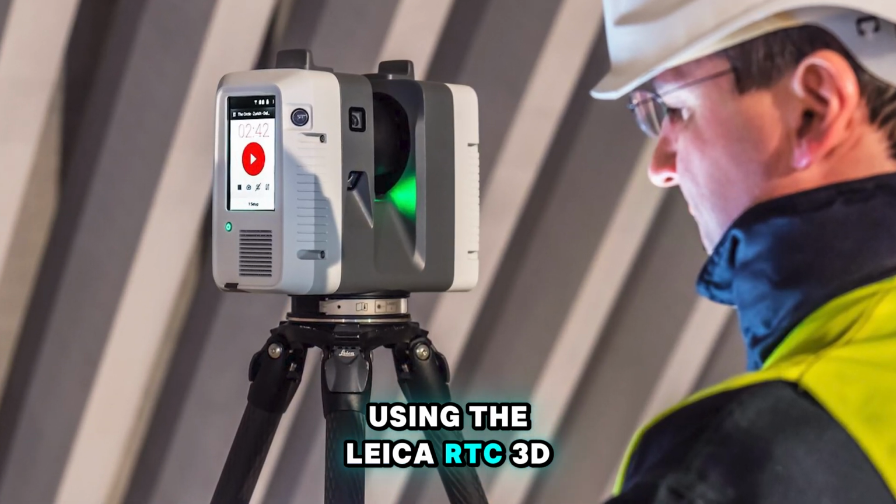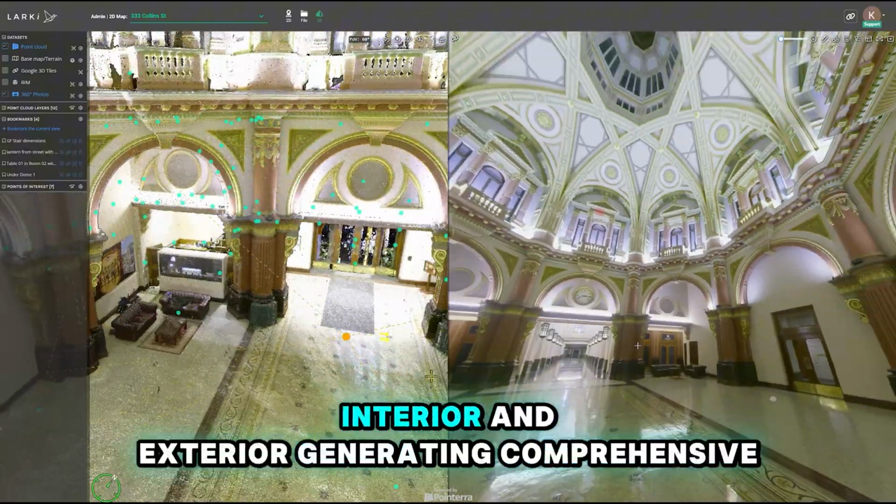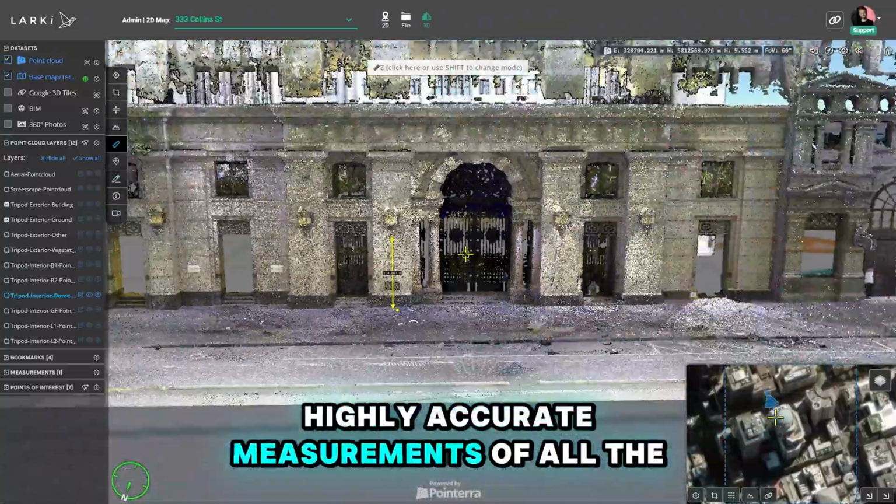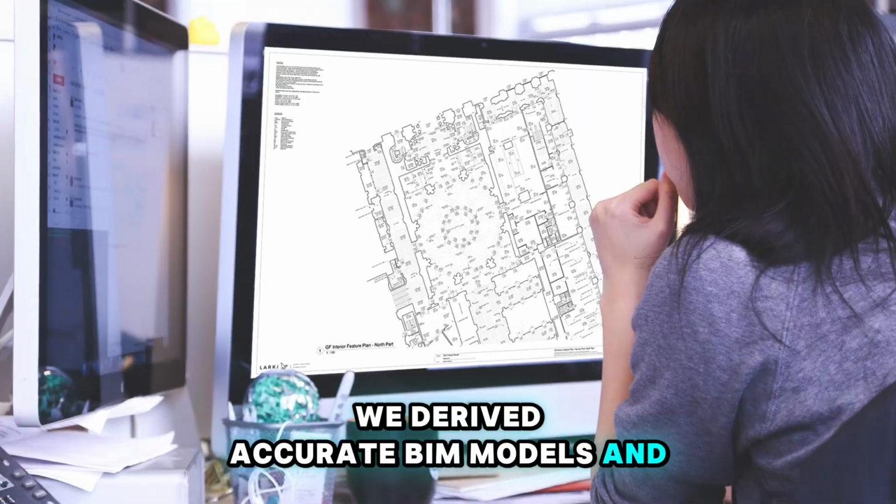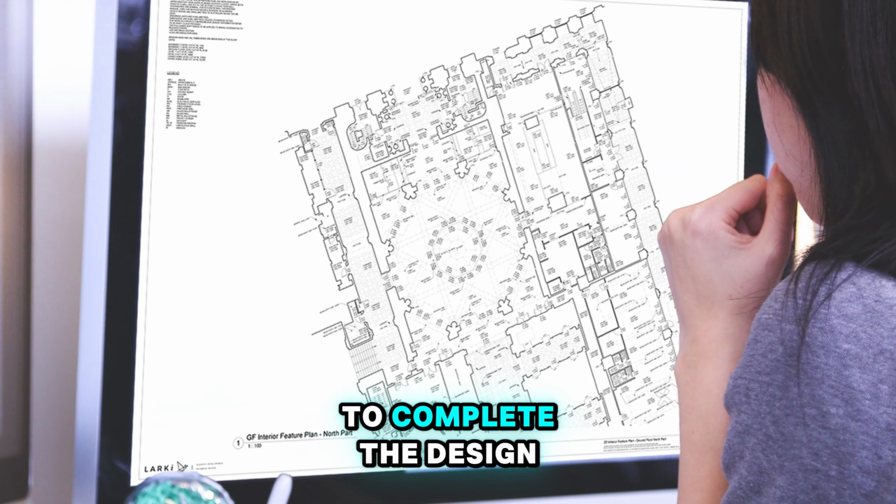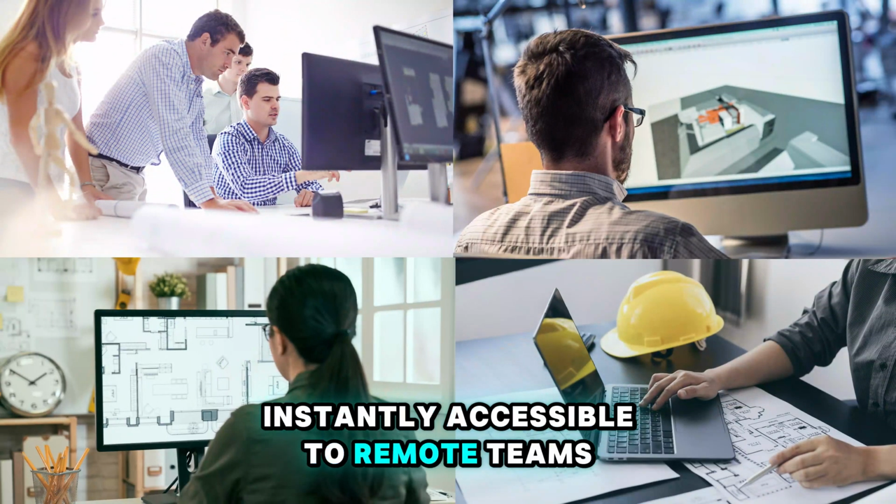Using the Leica RTC 3D laser scanner, we precisely scanned the interior and exterior, generating comprehensive, highly accurate measurements of all the needed areas. And from that 3D scan data, we derived accurate BIM models and floor plans, which are absolutely essential for architects and engineers to complete the design. LARKI's digital twin platform made all of this data instantly accessible to remote teams.